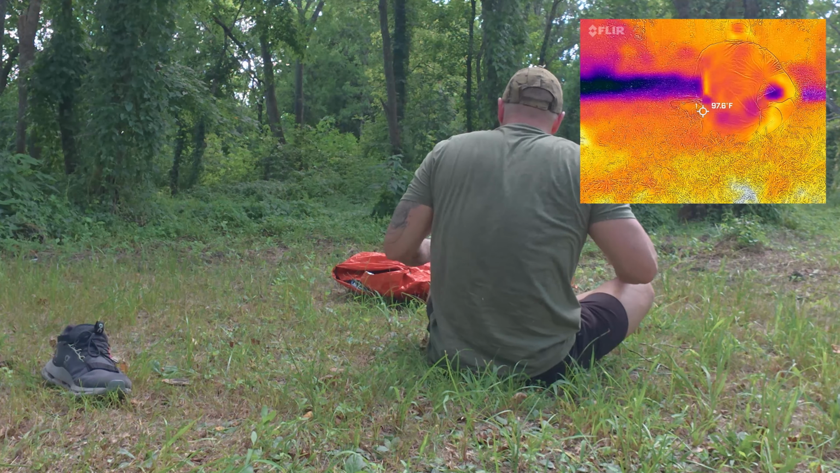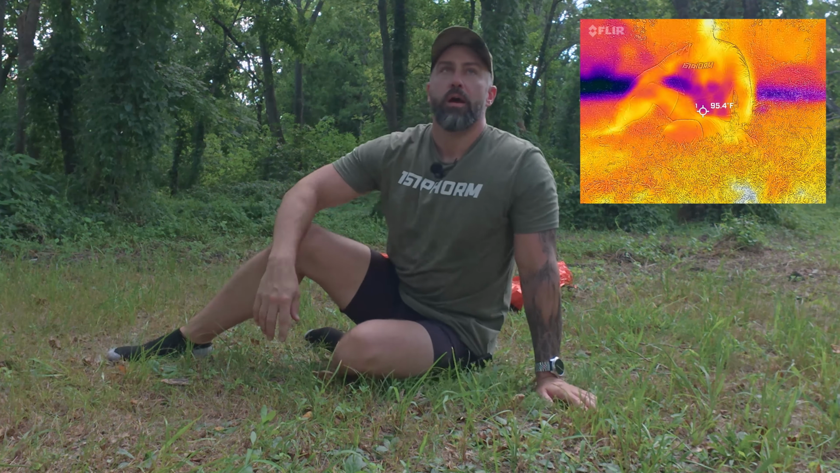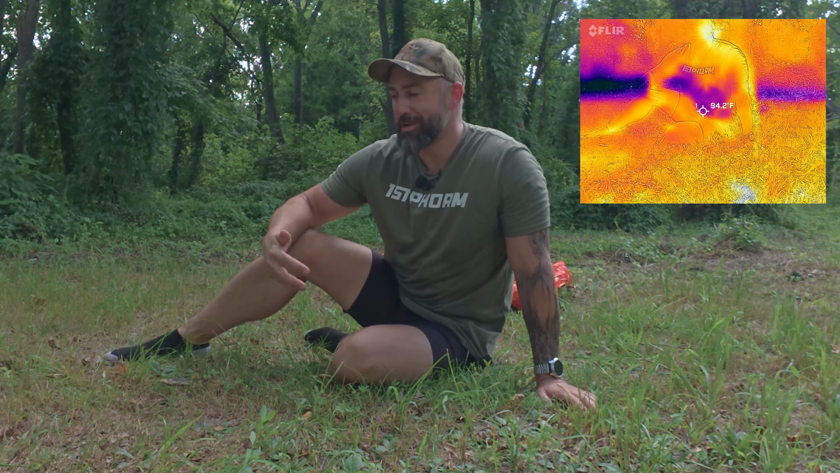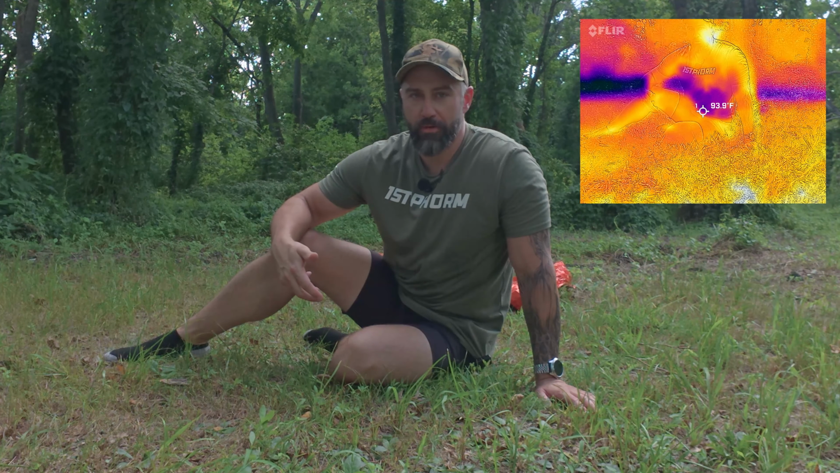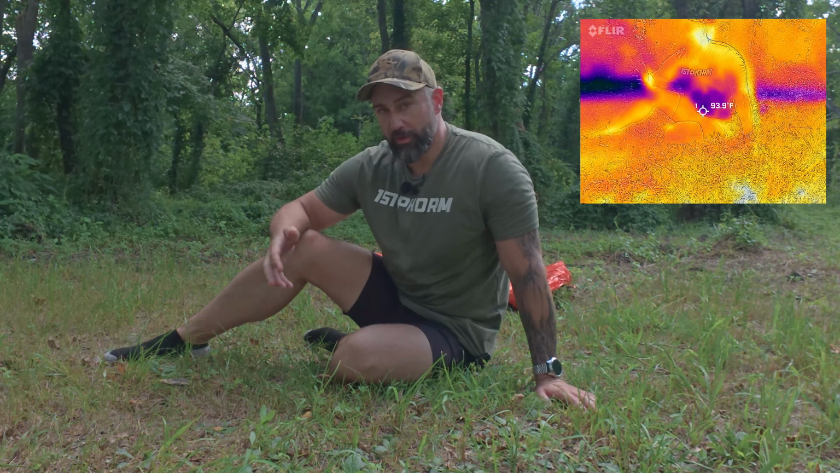So anyways, next thing we got to do is show you that basically with this bag on, it's going to definitely drastically increase my temperature. And you can see that I don't lose any heat through the ground as well. Plus a really interesting side effect I'm pretty sure will show on the FLIR. So you won't see any heat through the outside of the bag, but once I show you the inside of the bag, you'll definitely see the heat being retained there.